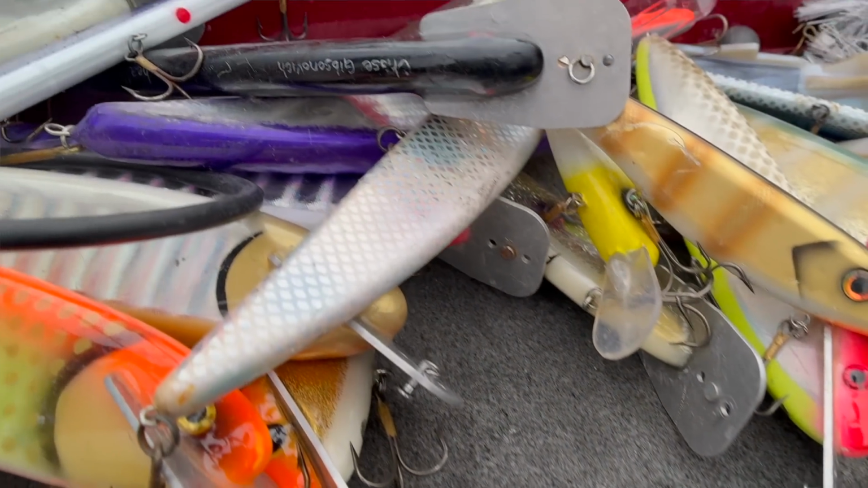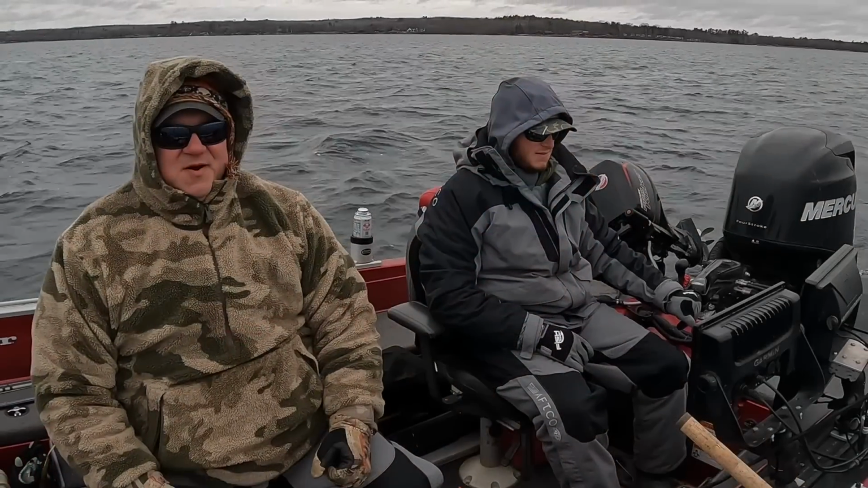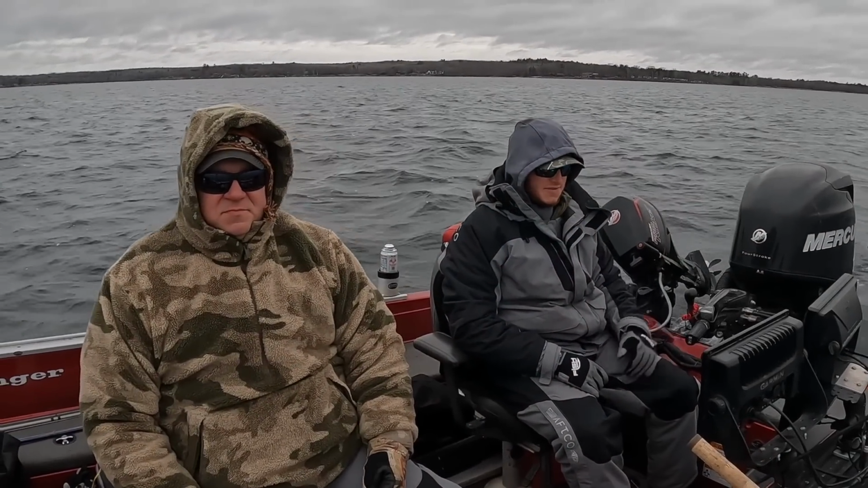We're getting really close to the end of the season here. It looks like single digits here in about 7 to 8 days. And this might be our last day on the water. Water temps have dropped a little bit, so we're pretty anxious to see if these fish will stick it out with us. We'll see what happens here in a little bit.